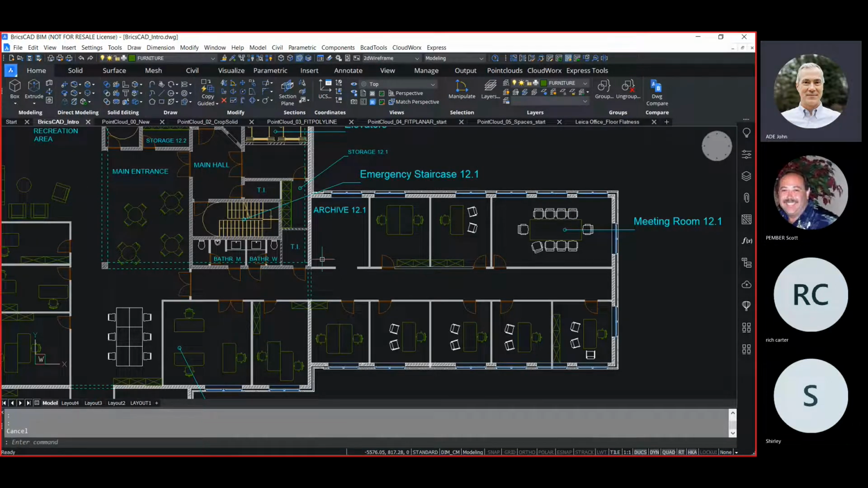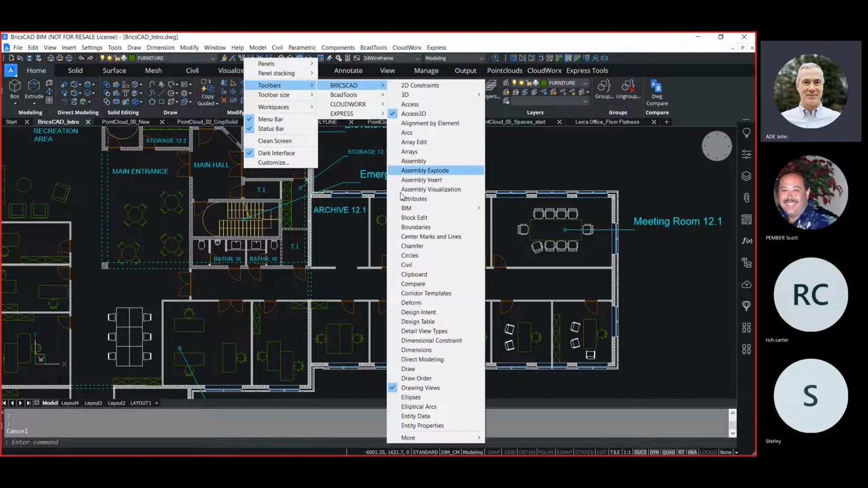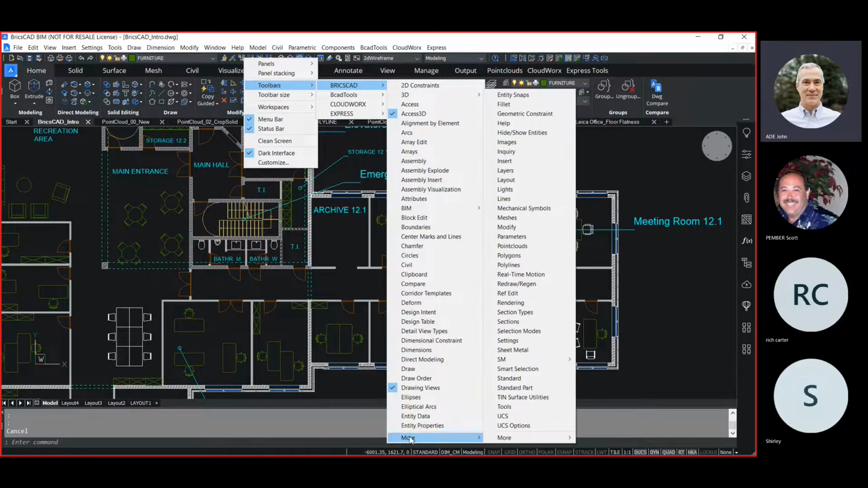The user interface should look very familiar to most people who are users of current CAD products, especially AutoCAD. It's very familiar, delivers the information that you need to be productive right away. That means you have your familiar toolbars. You can access additional toolbars. We have quite a complement of them, just like you're probably used to.